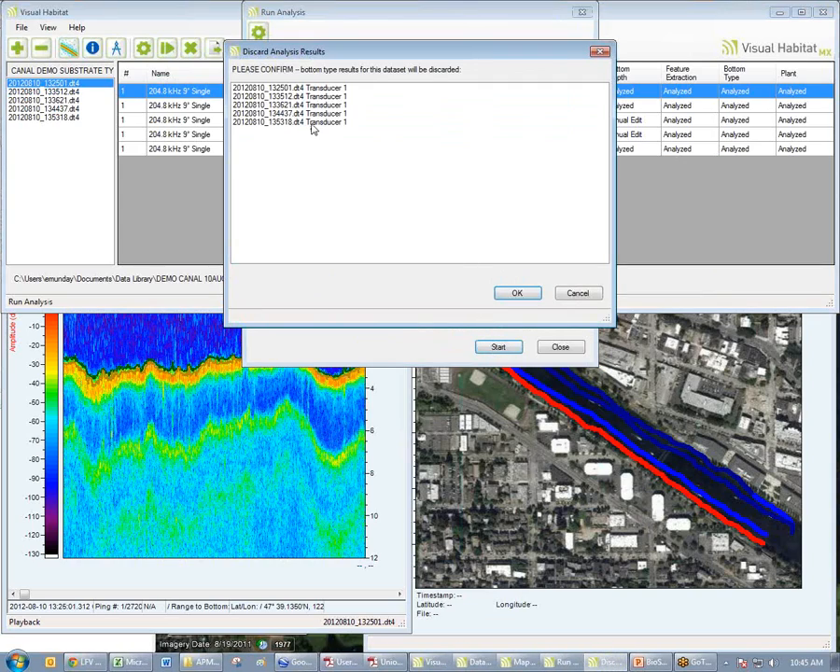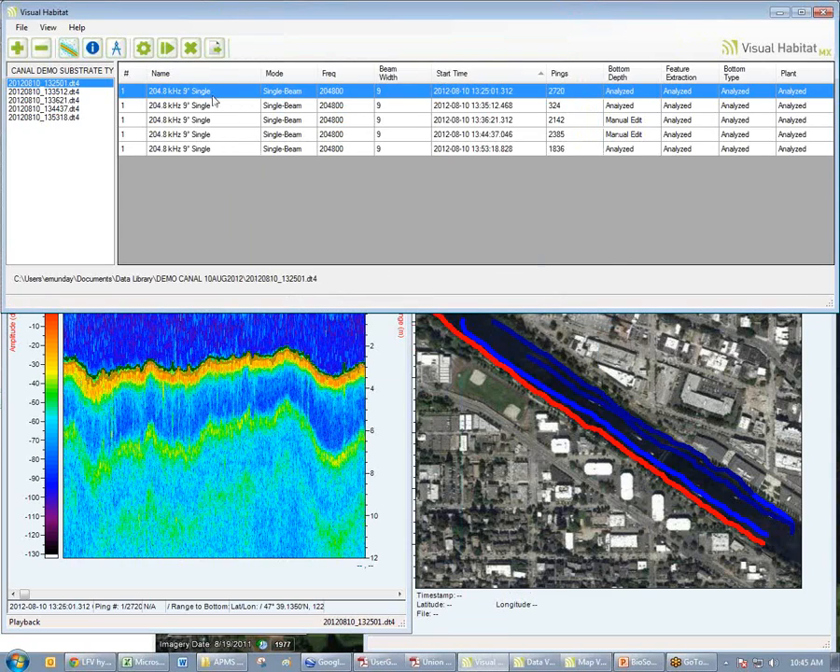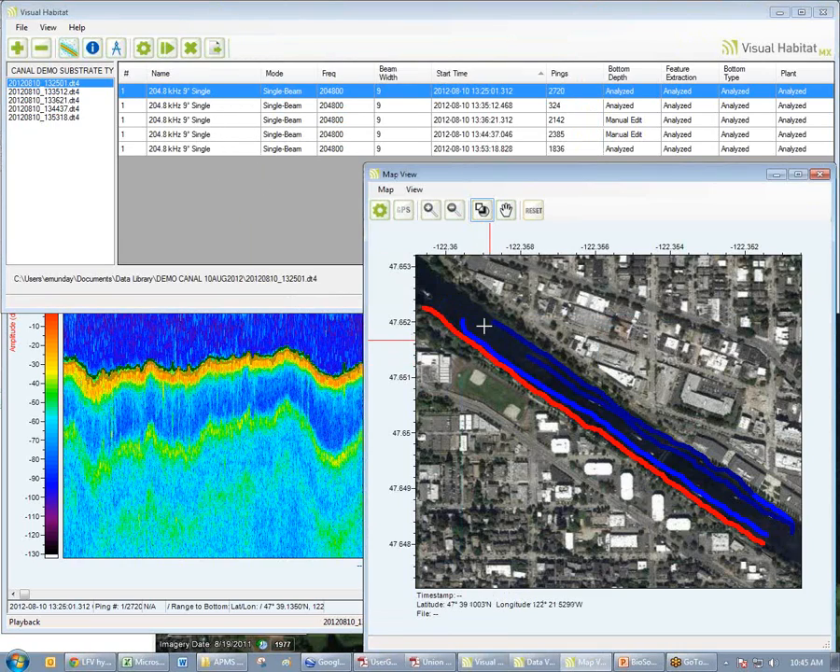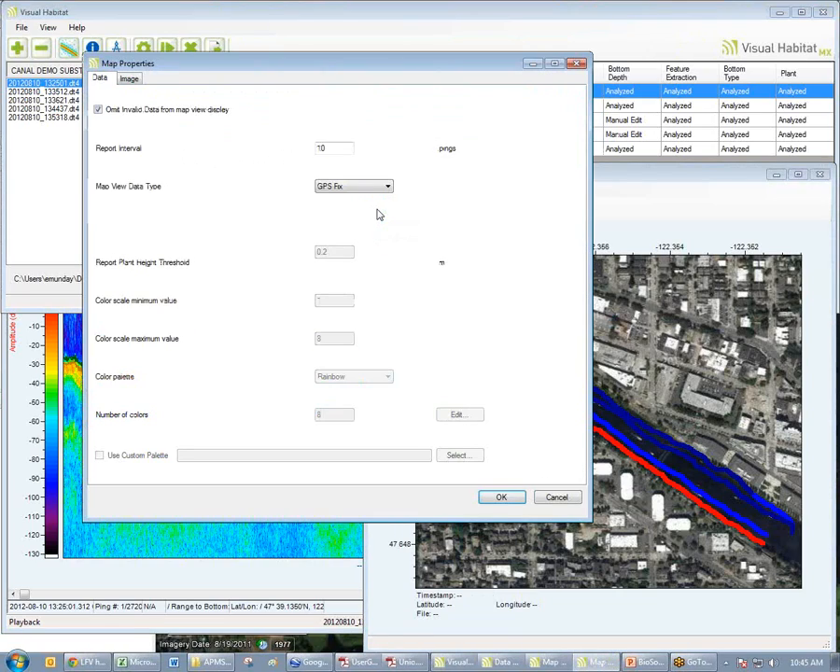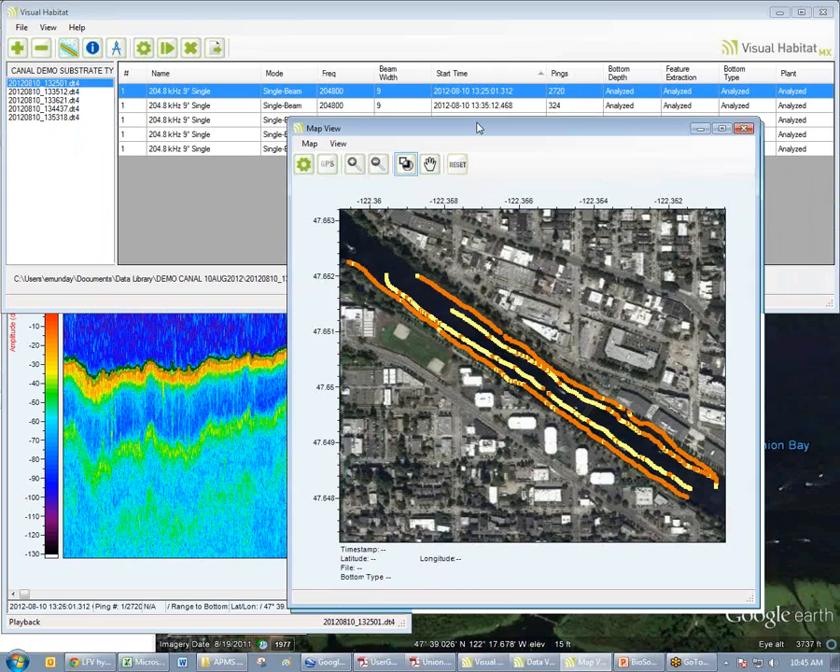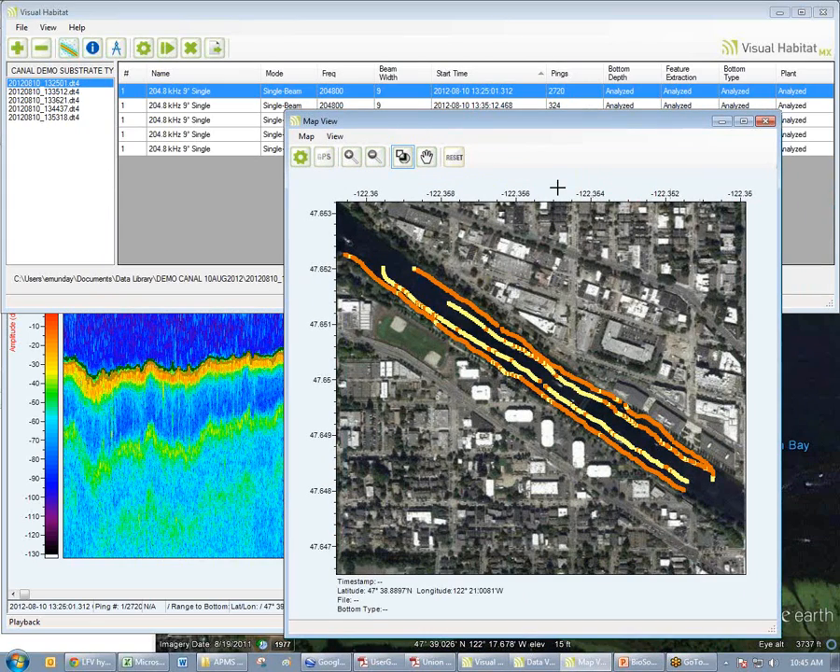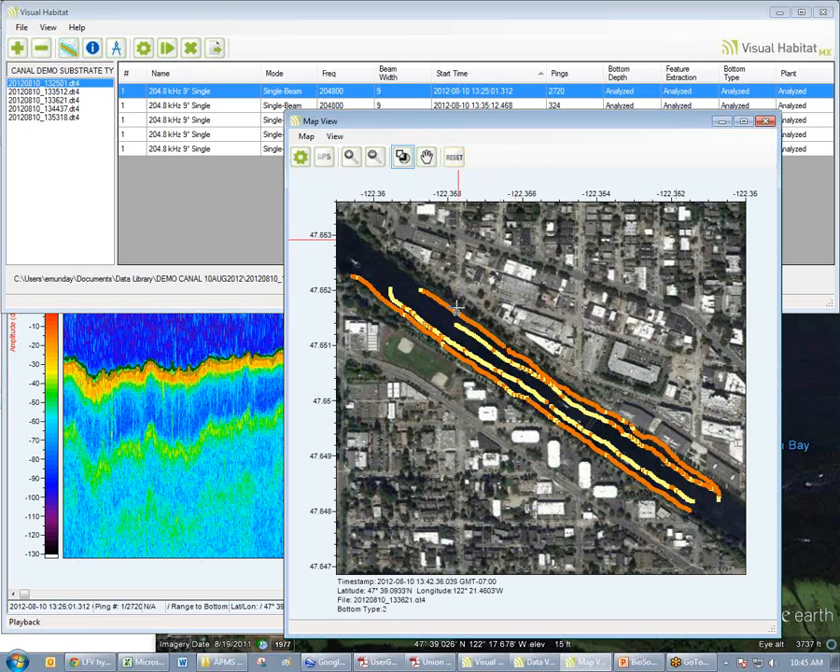Now if I do this, it's going to discard all of my results, so I'm not going to do that. But once I am done, I can view my bottom type layer. And what we found here was a quite good illustration of the rocky areas and the sandy areas.